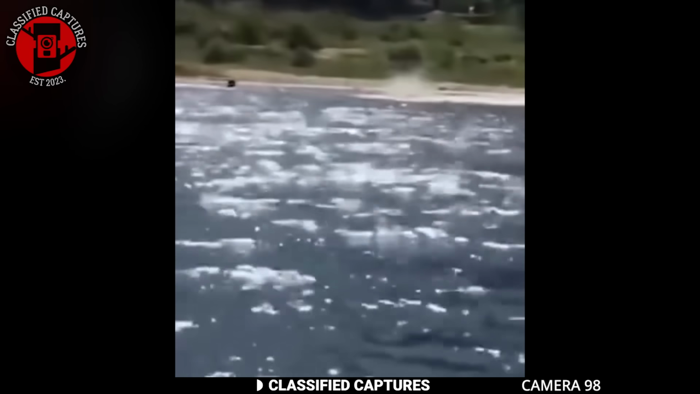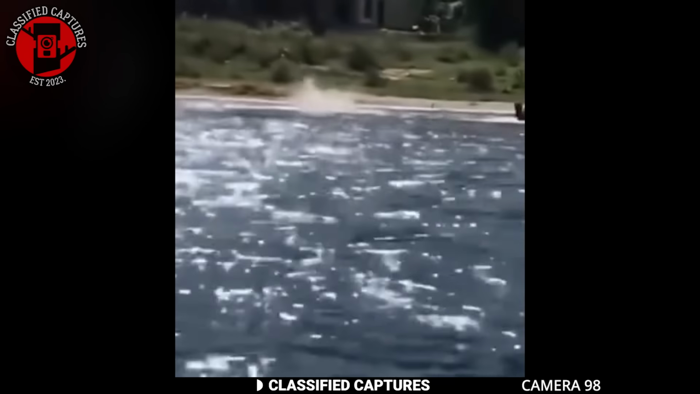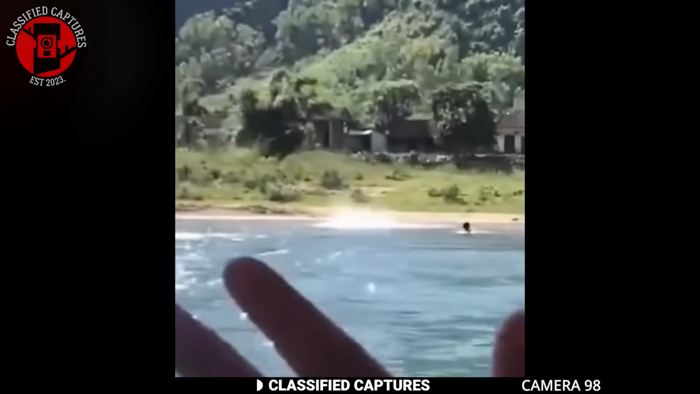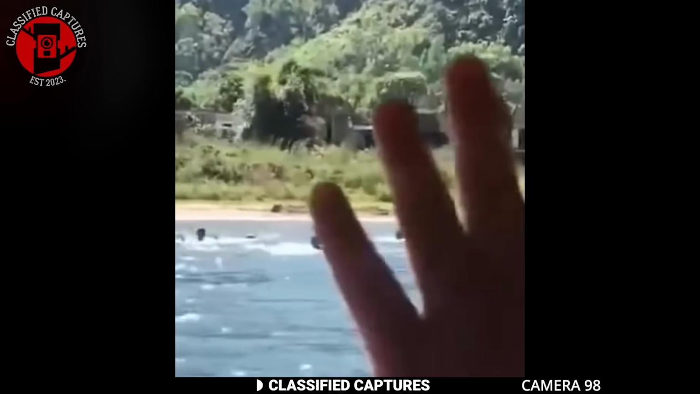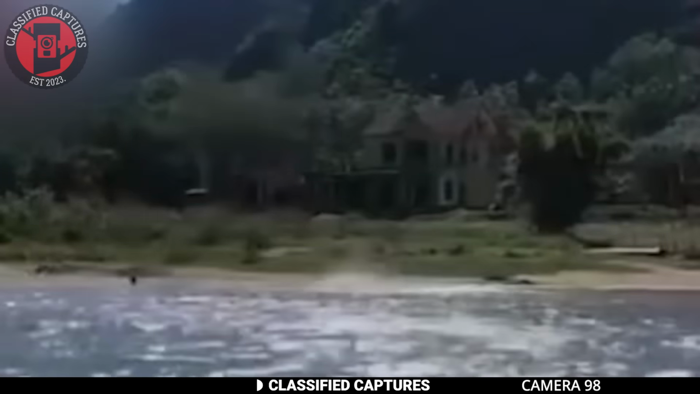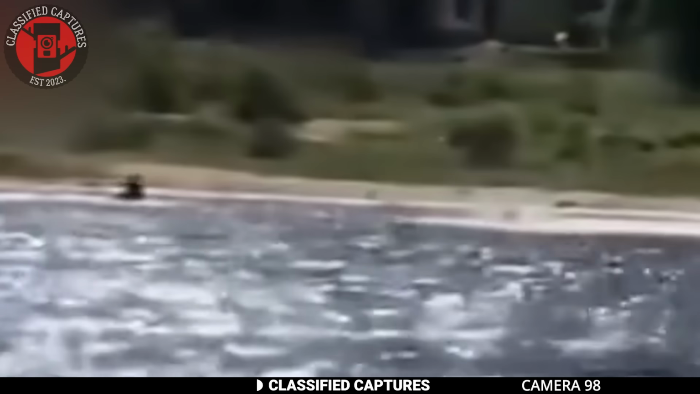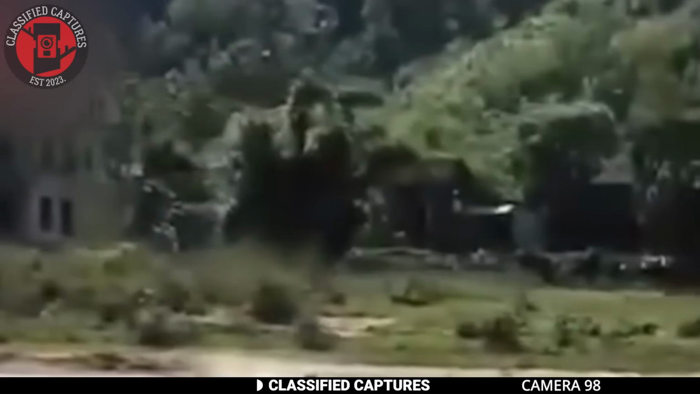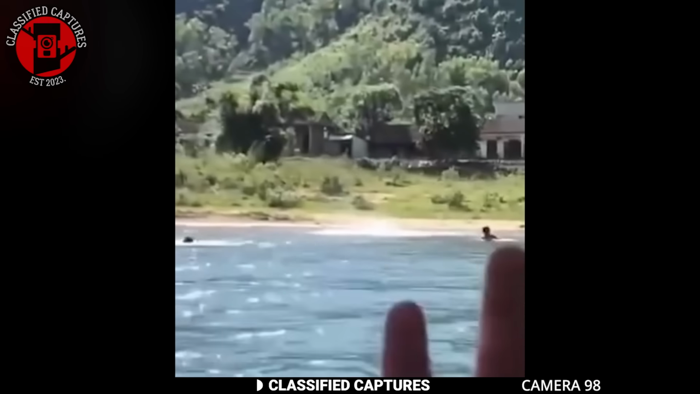Let's take a look at this footage that was captured by some boaters in the Dominican Republic. They were out in the ocean, not too far from the shore, when they noticed something unusual. On the beach, there was a humanoid figure standing near the water. Watch closely. It suddenly jumps into the sea, revealing what looks like a tail.